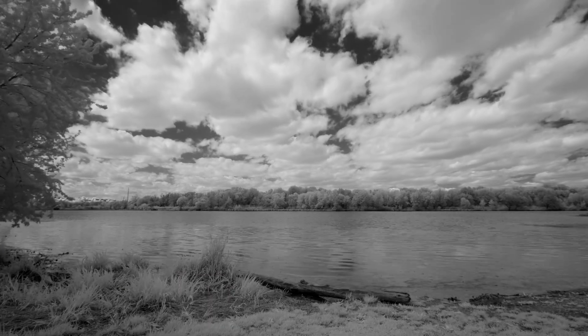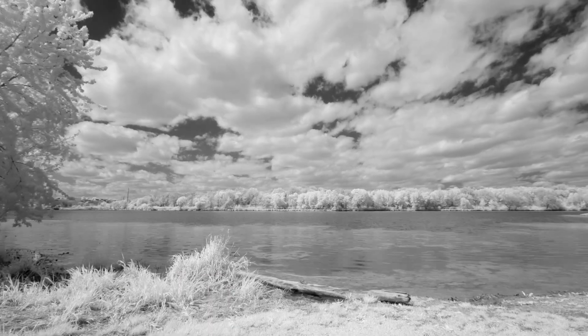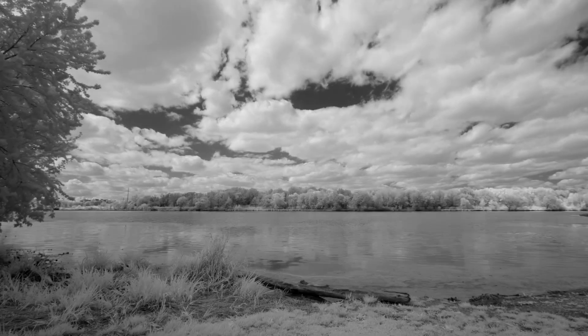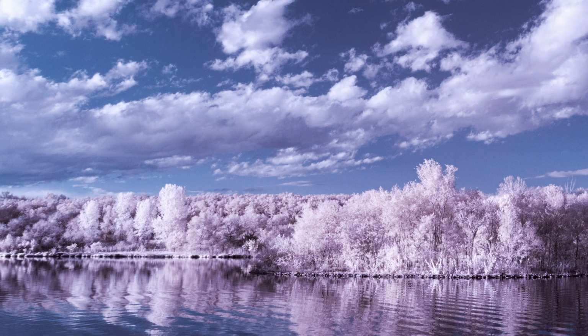Most of the infrared work that I've done to this point has been black and white. Every once in a while I play with color channel swapping and false color imagery, but at 720 nanometers conversion, which is the frequency for both of my cameras, there isn't a lot of color data to play with. The next camera I convert will probably be a full spectrum camera, so I can have a little more variability in what the images look like.